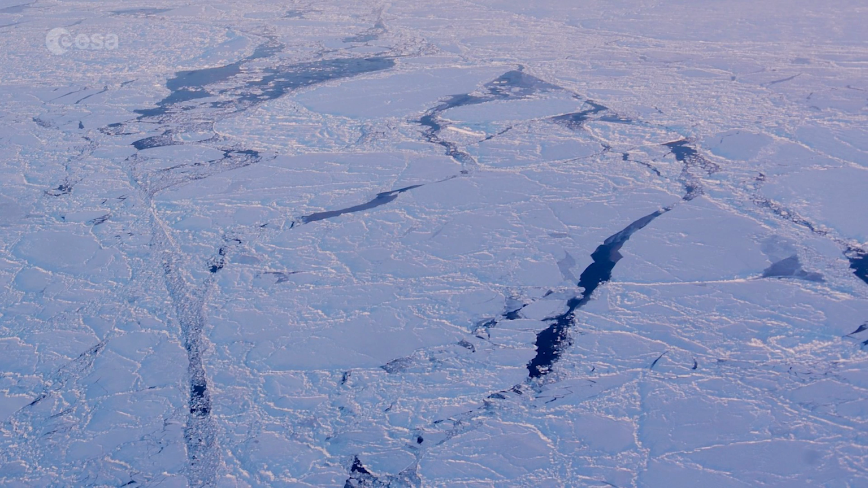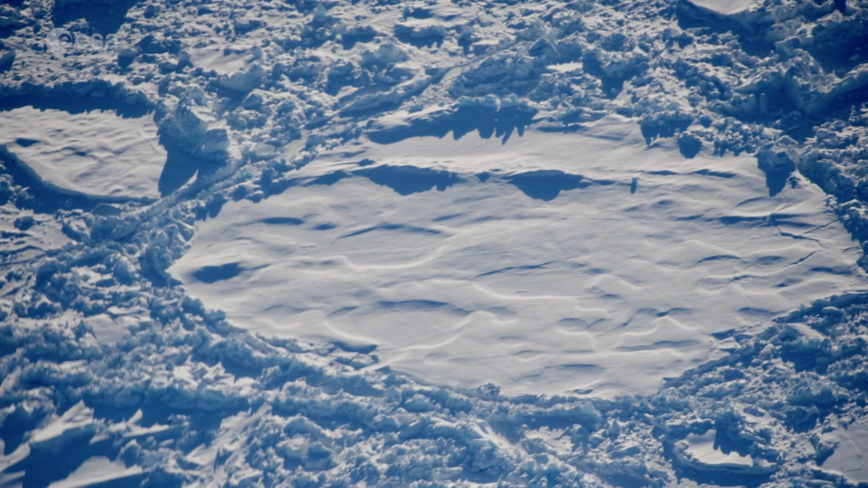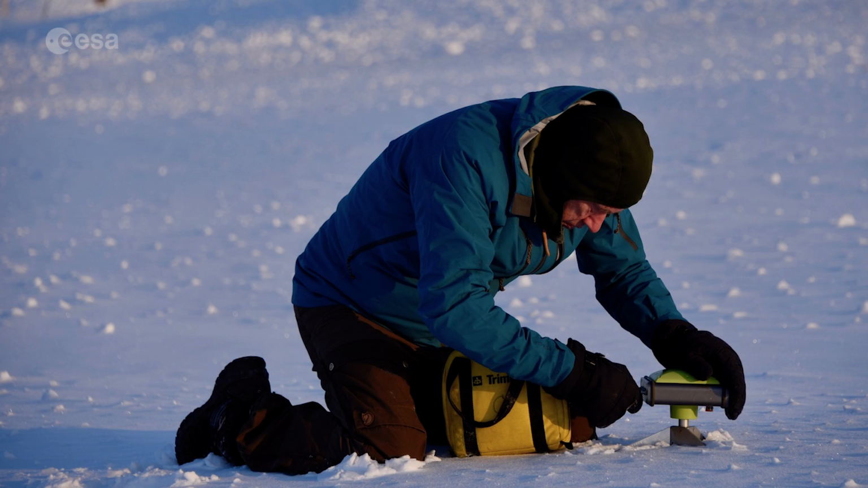A team will also make ground measurements of snow and ice along the CryoSat ground track in April. Ground campaigns like this provide a wealth of data that help scientists better understand how the Arctic is changing and, ultimately, how climate is changing.